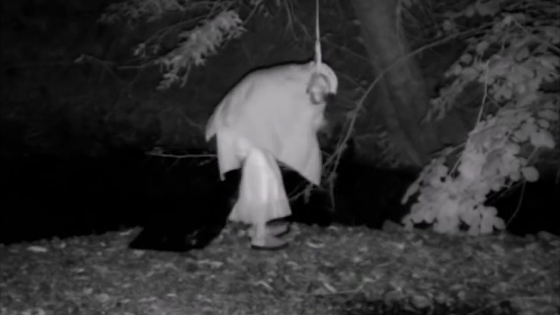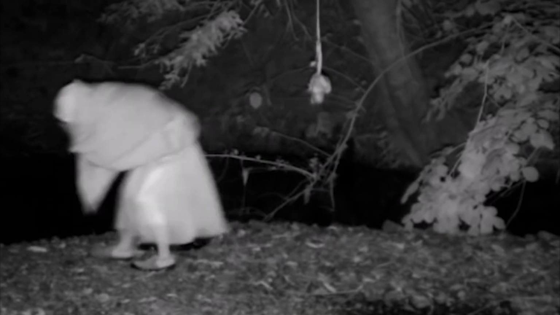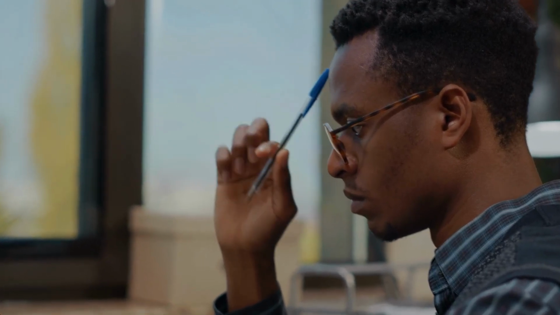Well, it's hard to say what we're looking at here. If I were to guess, it looks like we have a malnourished homeless person here in oversized shoes, carrying their possessions in a plastic bag. They likely stumbled upon the bag of trimmings while scavenging for something to eat and then realized it was a setup to catch something. But I want to know what you think.